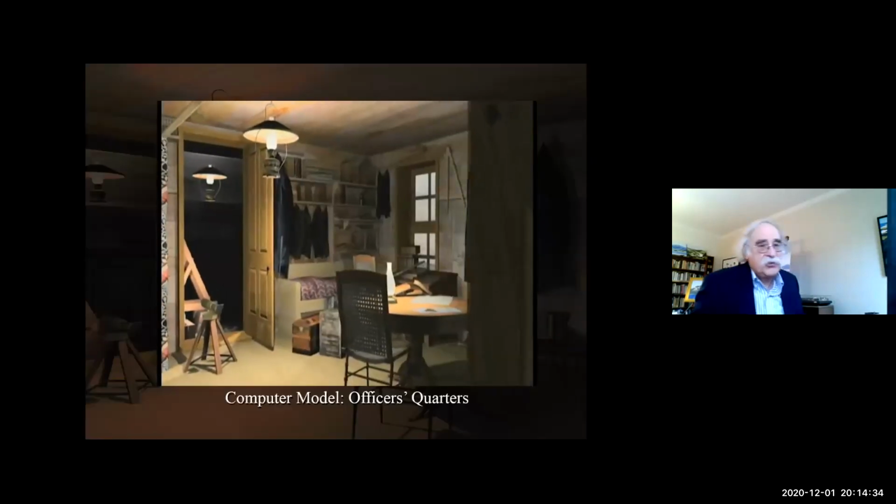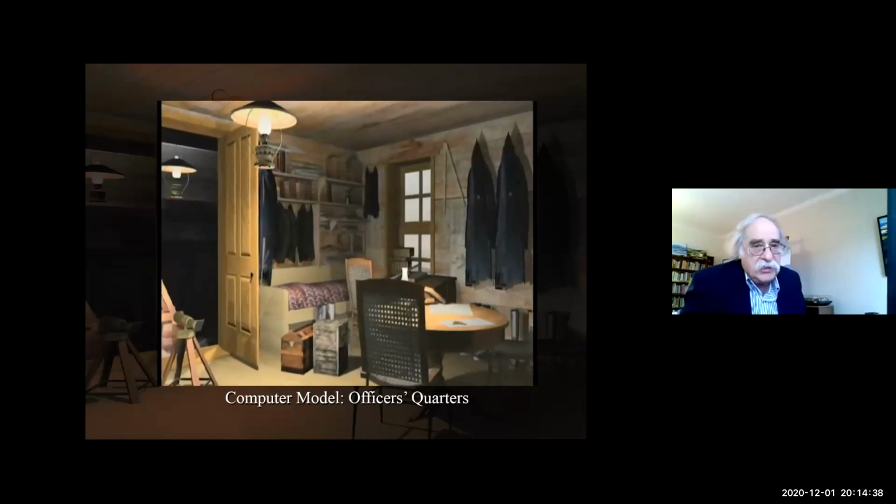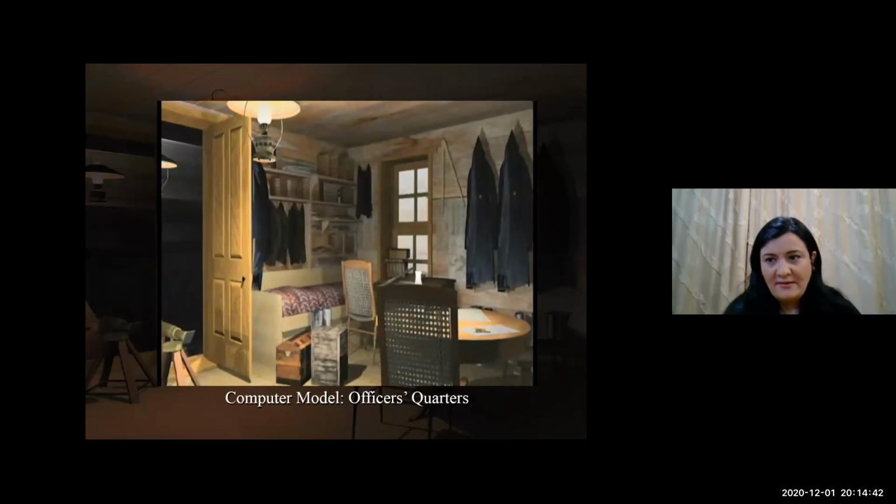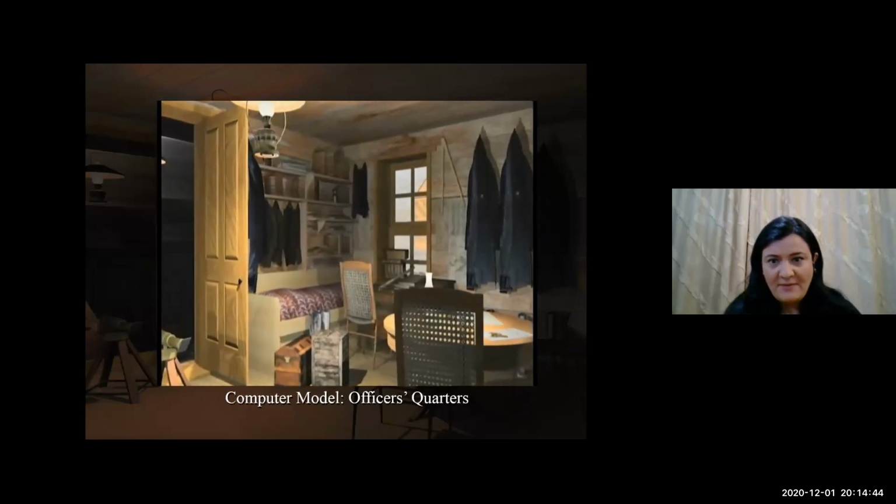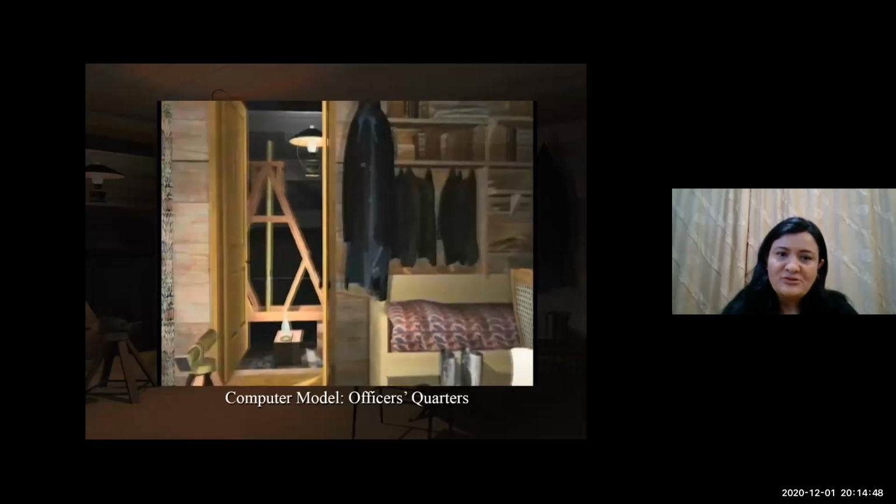And I'll just close because I know we're running out of time with a video just showing you the interior of the main building.